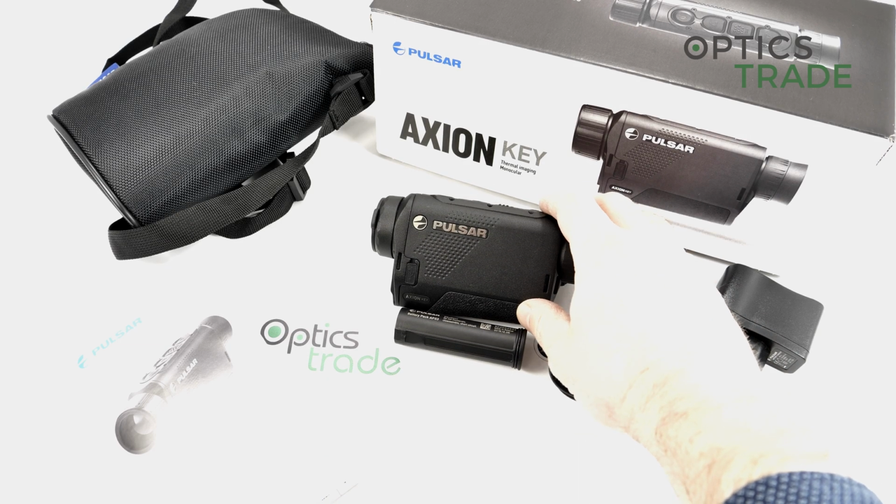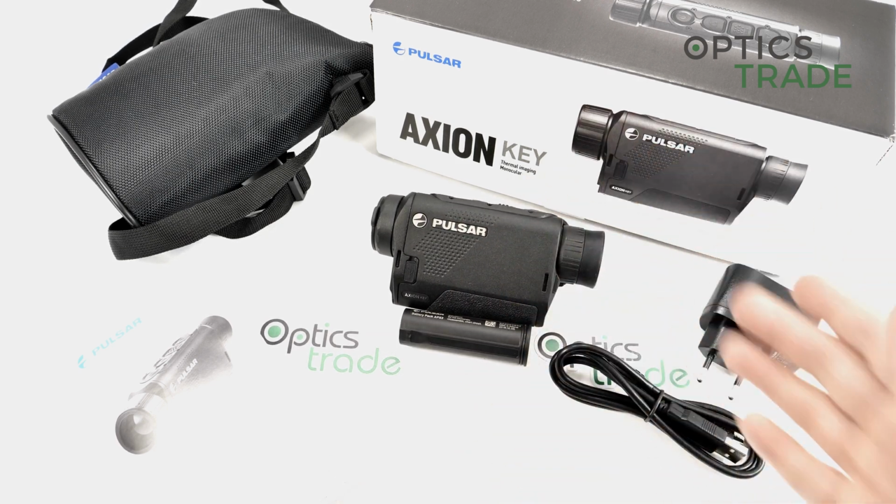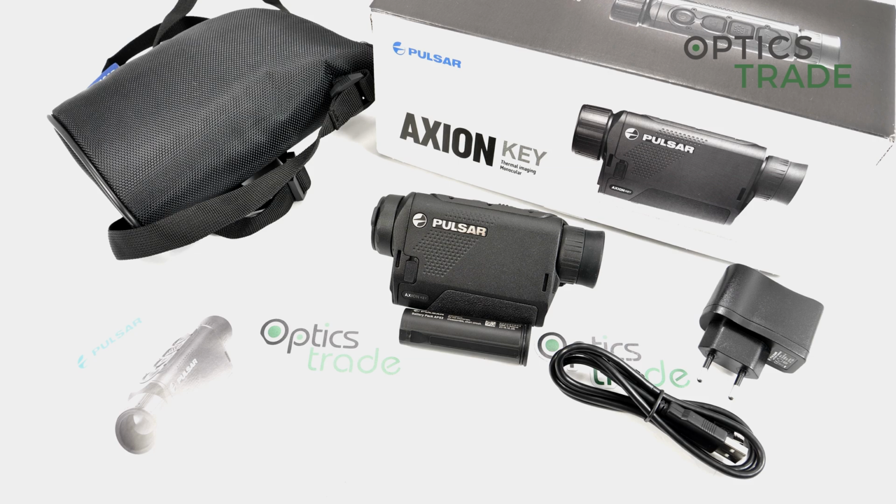The weight is only 230 grams, and it is one of the smallest thermal cameras on the market. I think that only FLIR Bridge is smaller. Everything else is more or less bigger. It's very light, 230 grams.